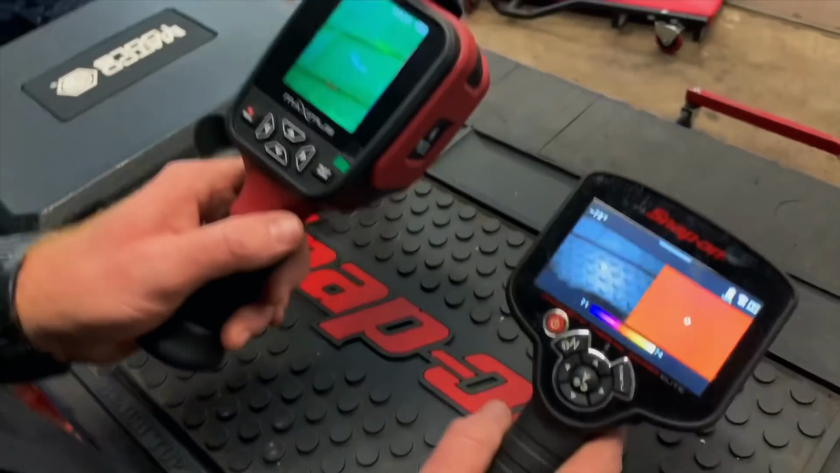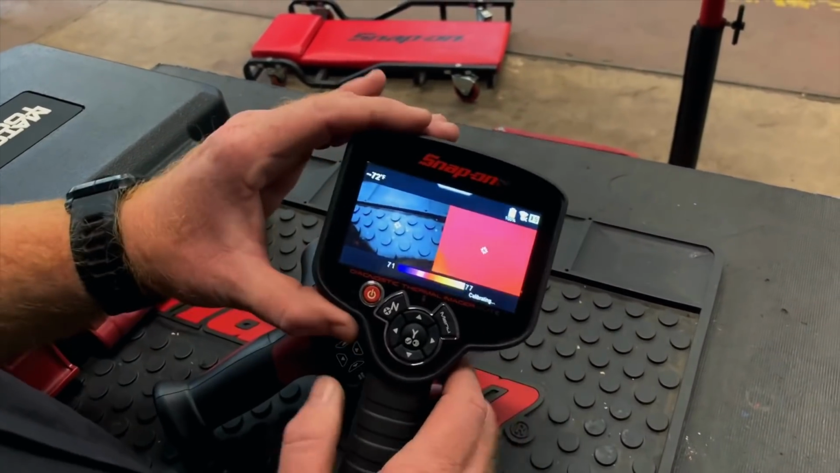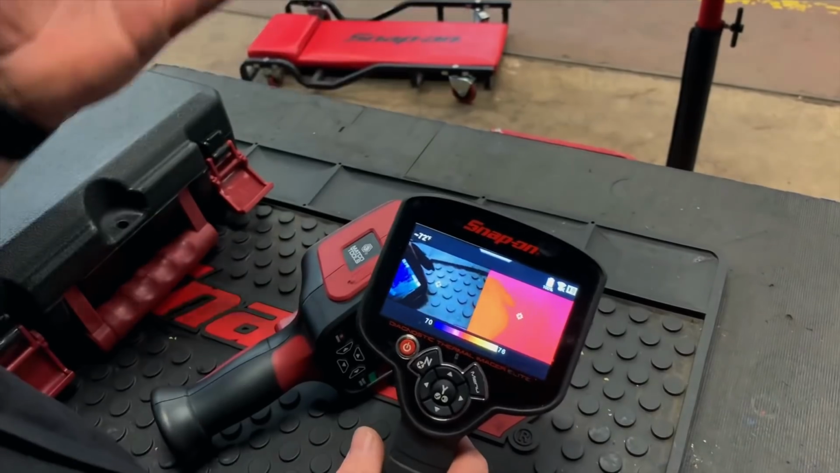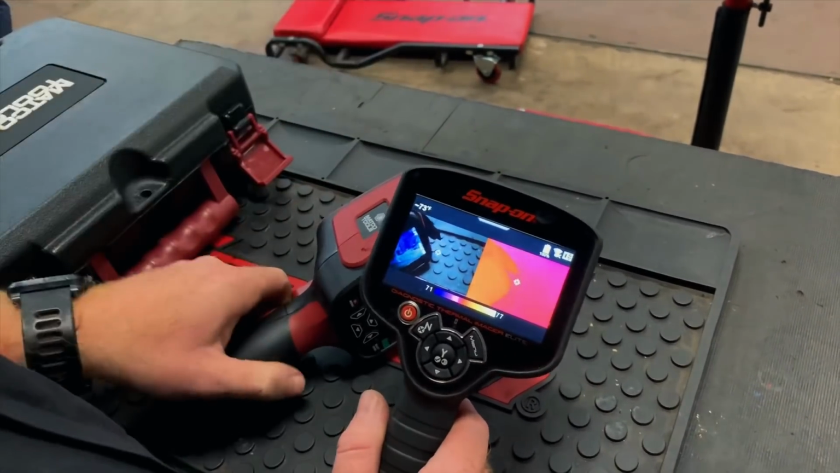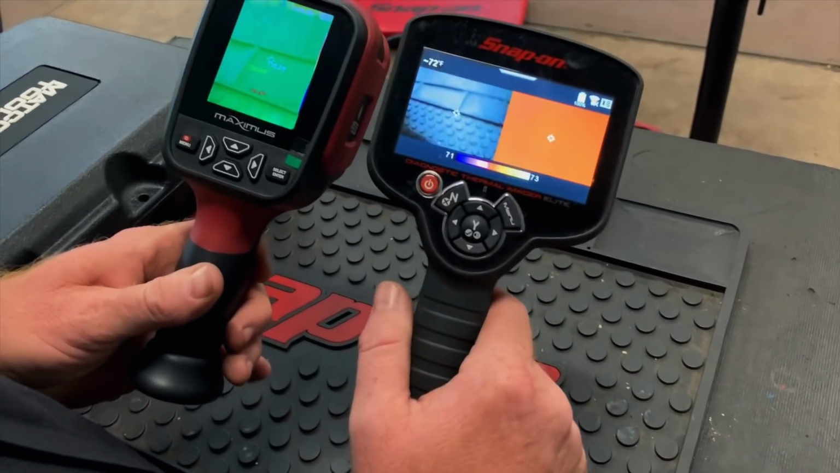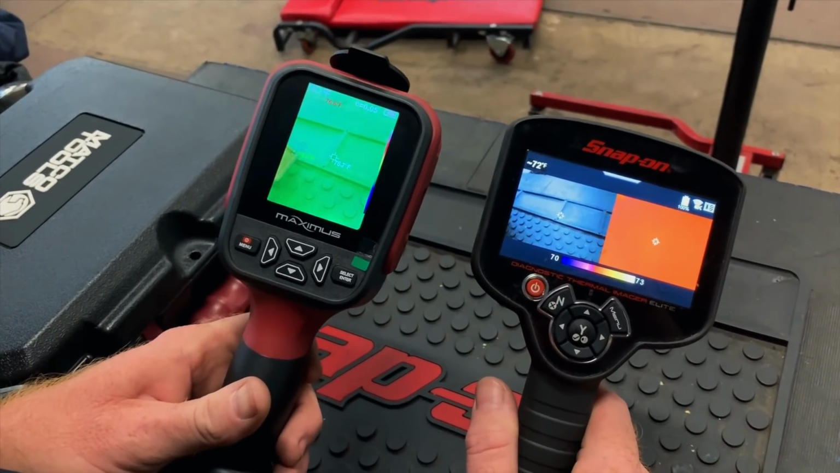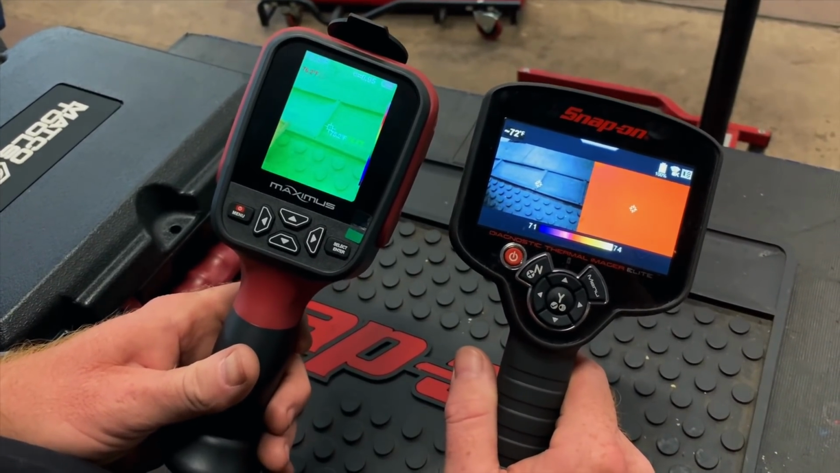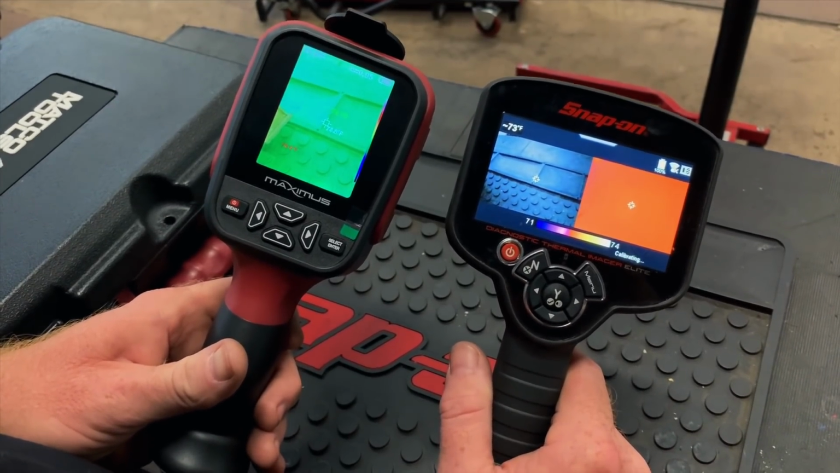All right, so the Snap-on has got the pictures side by side so you can see what's what. One of the things I dislike about the Snap-on a lot is it calibrates a lot, and when it does, it locks up and freezes up for a few seconds before everything's back going again. The Matco seems to be way faster with the calibrations. I'm trying to look at the same thing here. The Snap-on says 72 degrees. The Matco says it's 74 degrees.